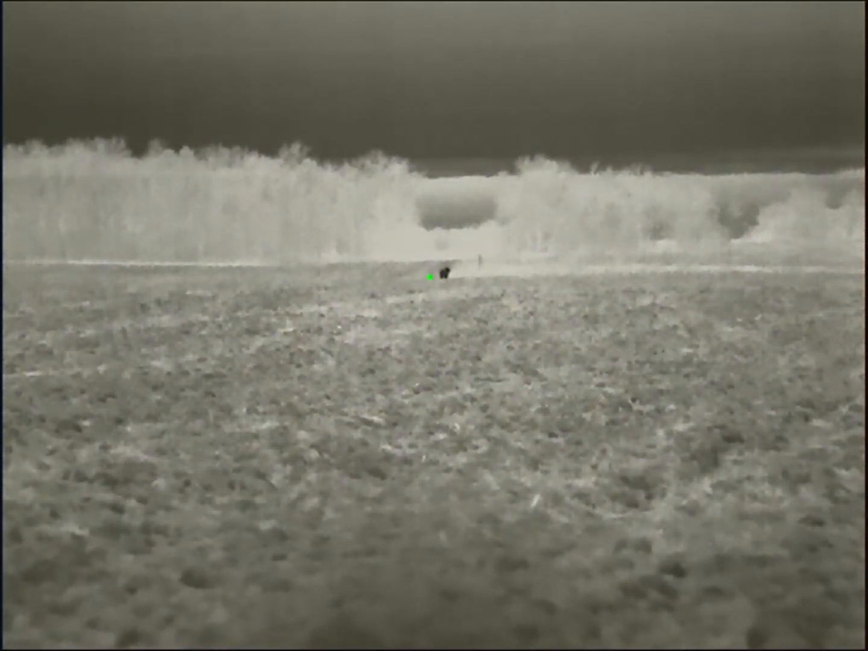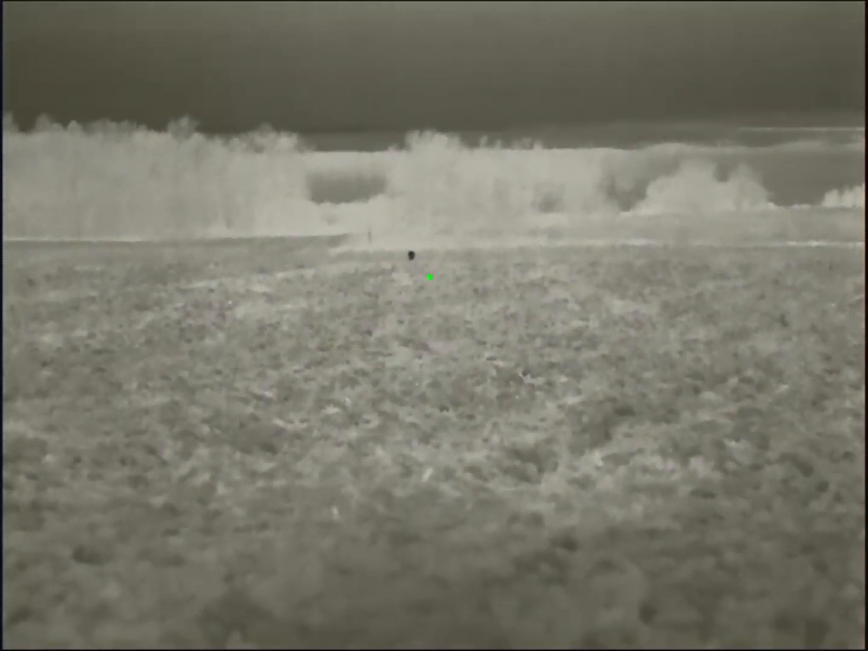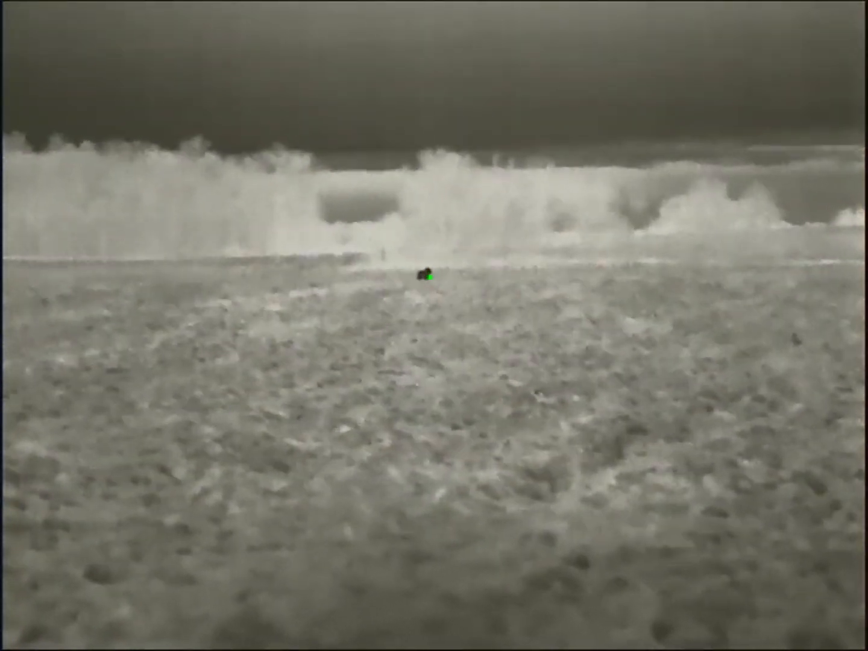And then finally that one just kind of leaves, so I'm going to focus on this one and hope he participates a little bit better. I'm still at 8.5x here. You can see that mouse, kind of to the left of the coyote, is going crazy. Here I slowed it back down to 1x, and at this point I had just about enough of being out there. I've been out there for almost an hour trying to get that one to play, so I'm going to try this guy.